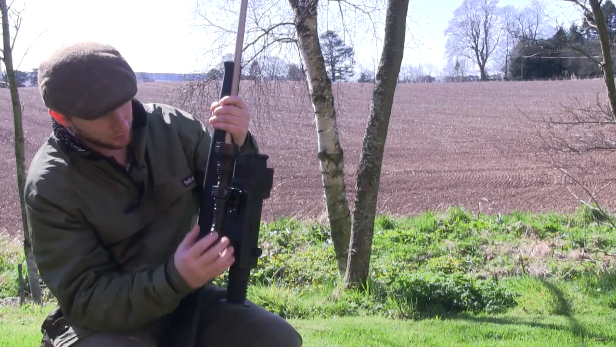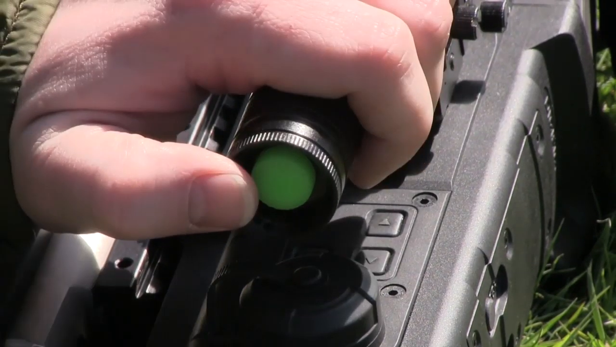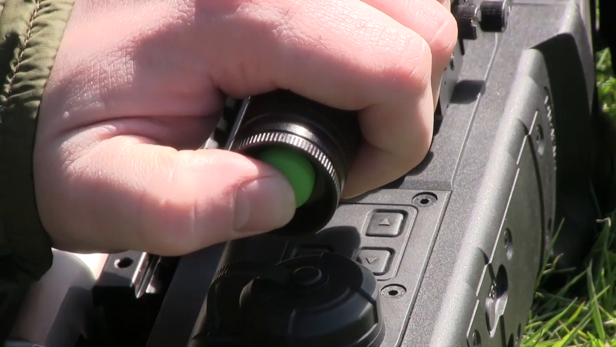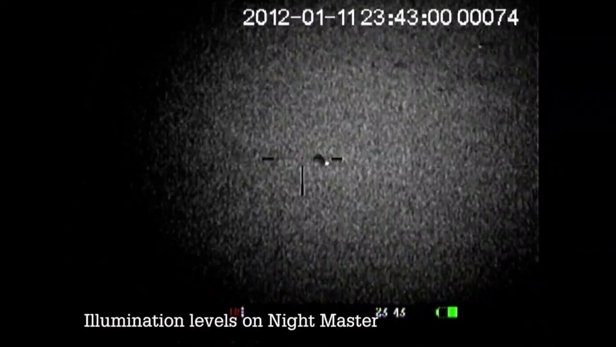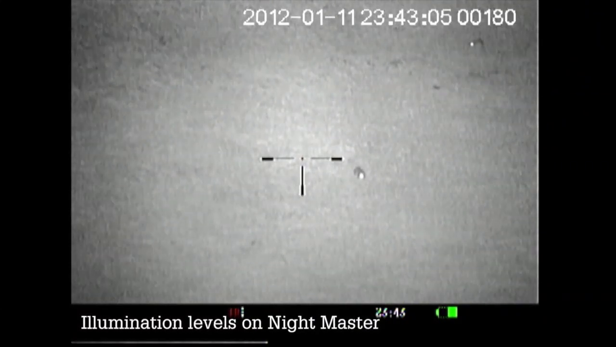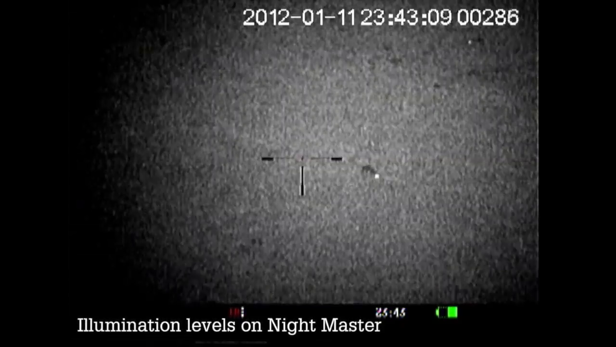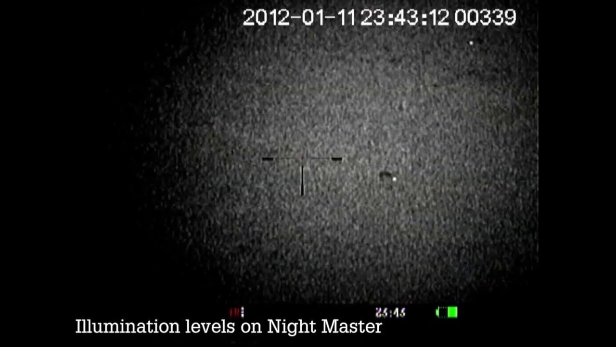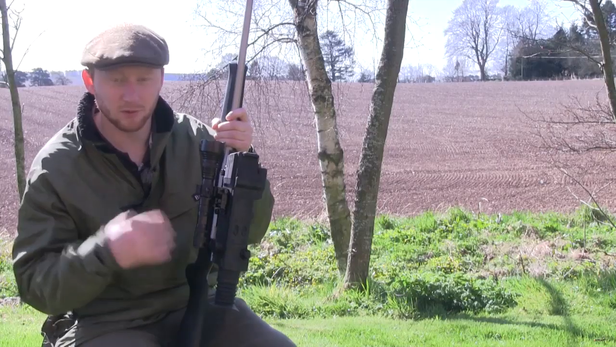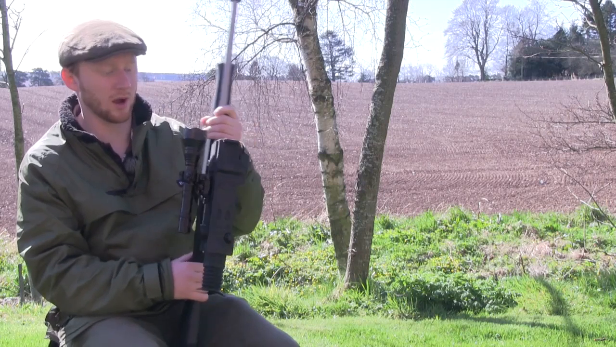With it parted from the body just half a turn, if you half depress the switch at the back, you basically scroll through 3 brightness levels. And we had a look at that last night, and it works very well. And if you want to stick to a particular intensity level, when you reach it, when you're scrolling through, you just fully depress the button, and then it actually has a memory. So every time you turn it on and off, it'll return to that same intensity level. And if you want to change it again, you just scroll through until you reach the intensity that you require.